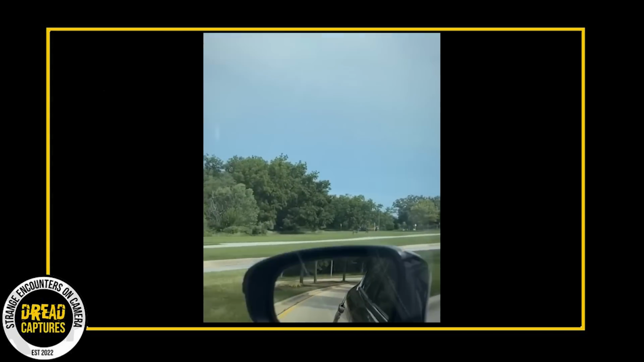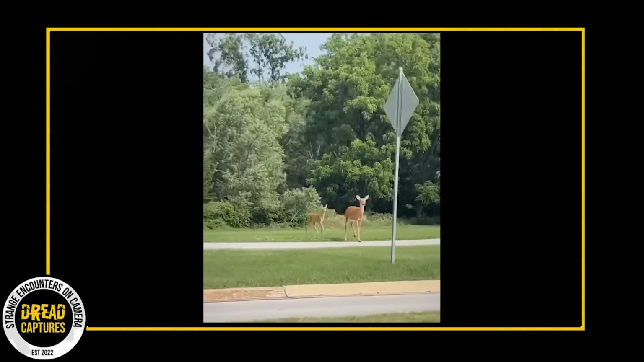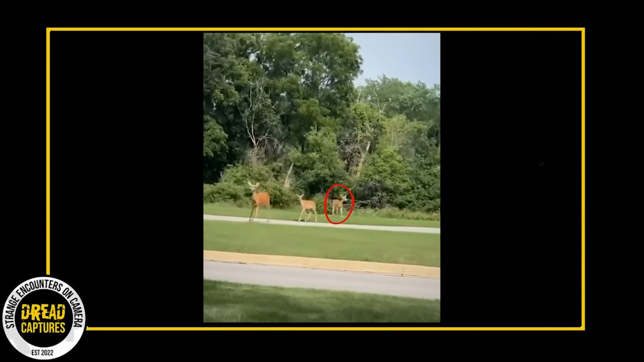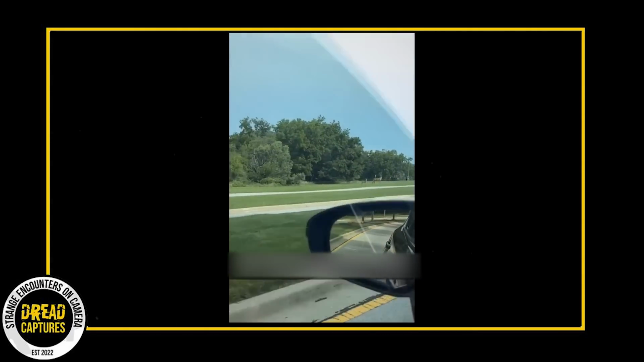While driving past two grazing deer, the camera inexplicably captures a third deer appearing as if out of nowhere. Close observations of the footage from its beginning show that there are only two deer present, which had everyone guessing where the abrupt appearance of the third came from.